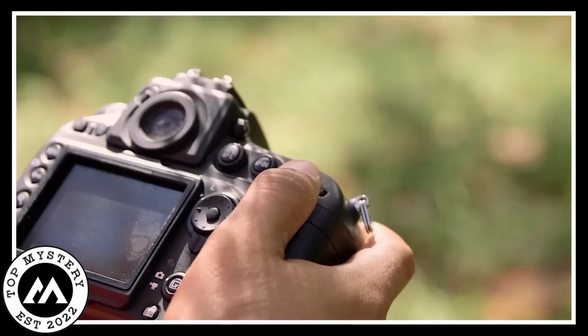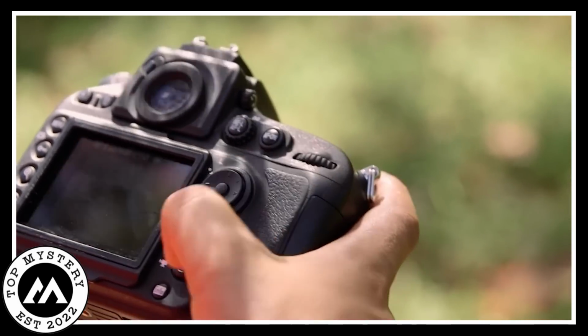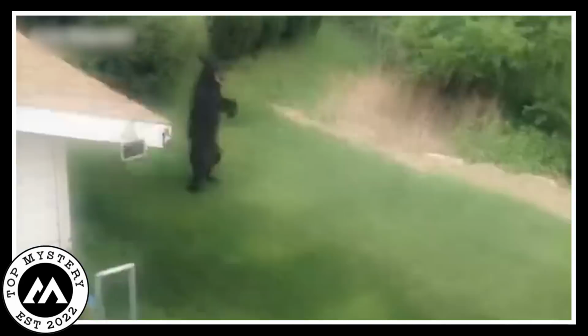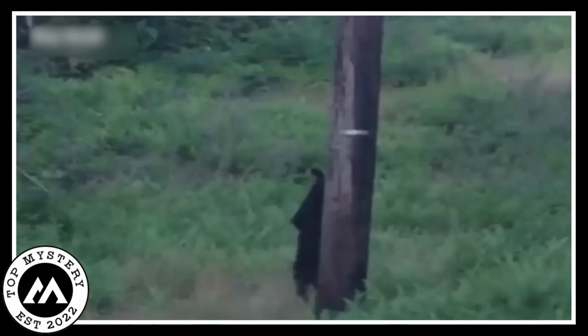Walking Bear's Mystery. The camera captured an astonishing spectacle that sent shivers down the spines of all who beheld it. A black bear strolling effortlessly on its hind legs. It was an eerie sight, a creature of the wild masquerading as a human, defying the laws of nature. The onlookers, their jaws agape, were gripped by an inexplicable blend of fascination and fear.